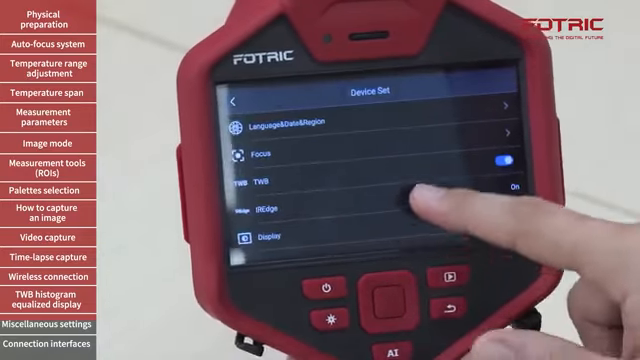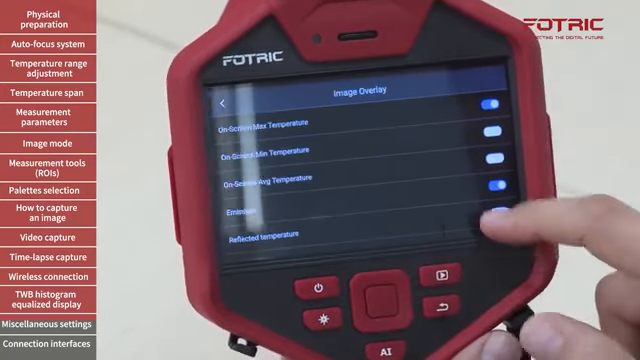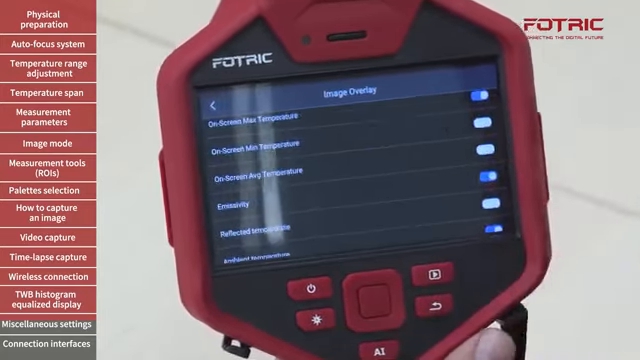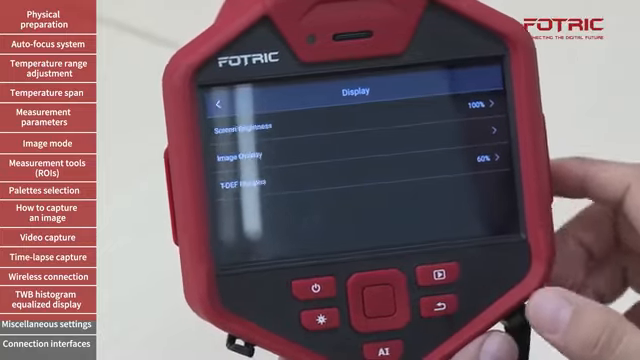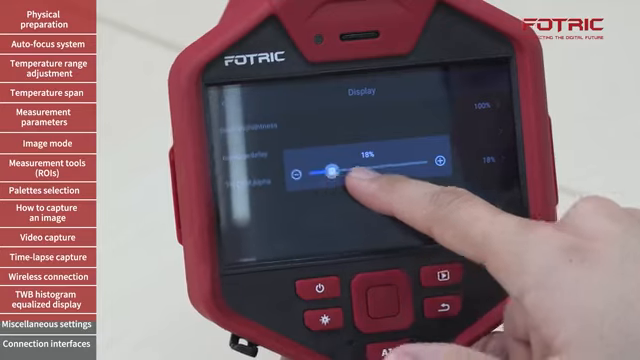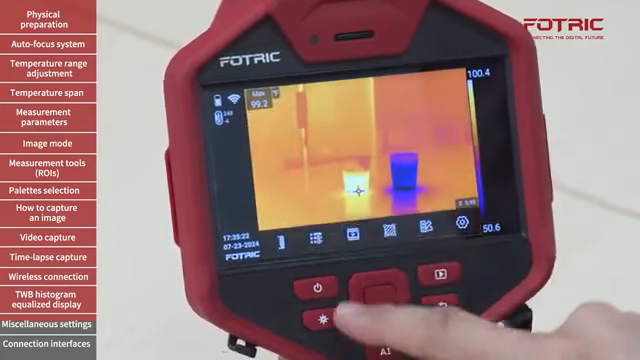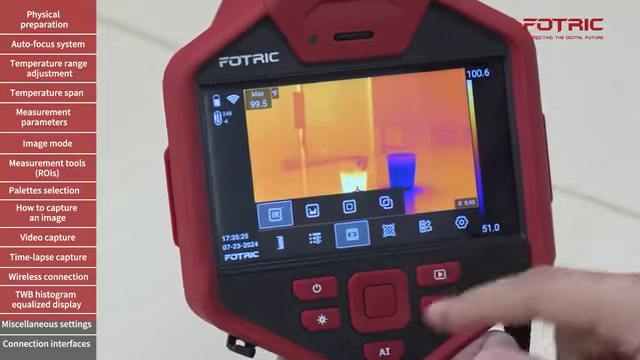So going back to device set, display, image overlay, as explained earlier, it will show me what data is going to be shown on the screen during the inspection. And the last row, it will indicate the level of transparency when I'm doing blending, which is right here, the fourth mode.